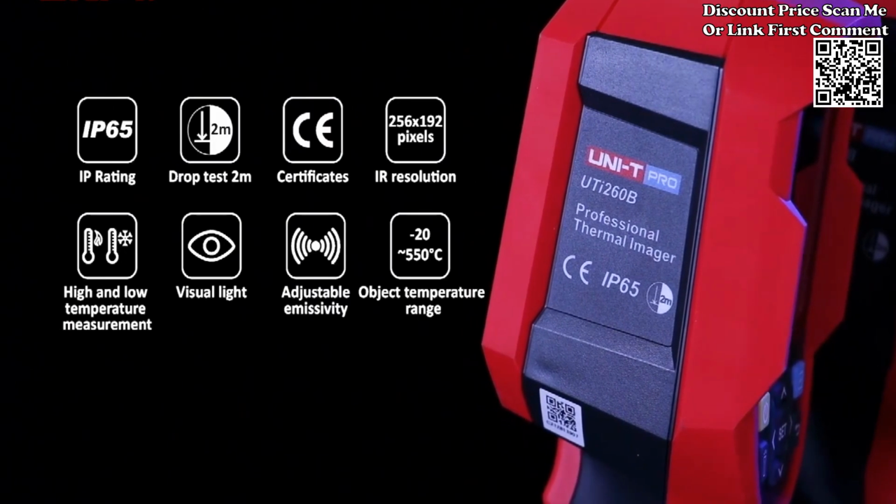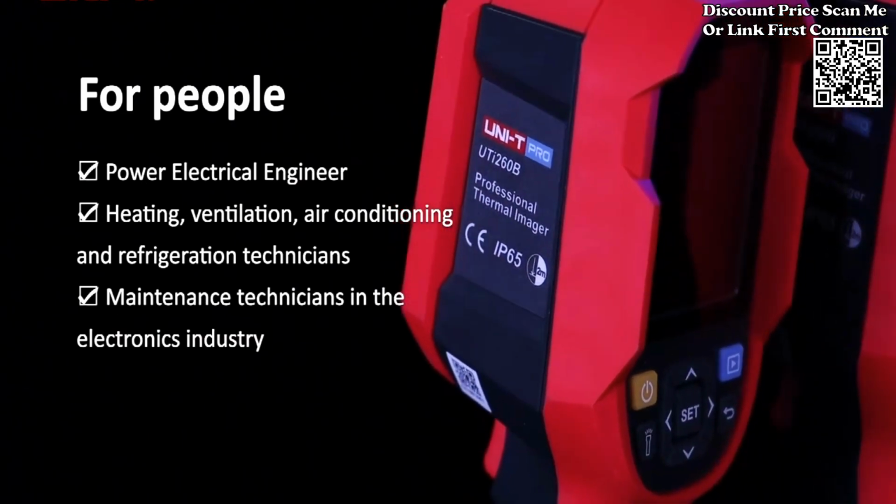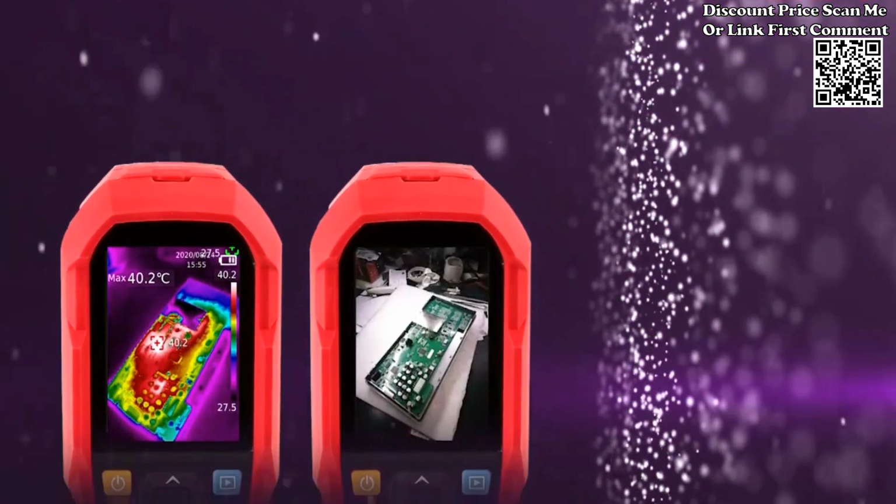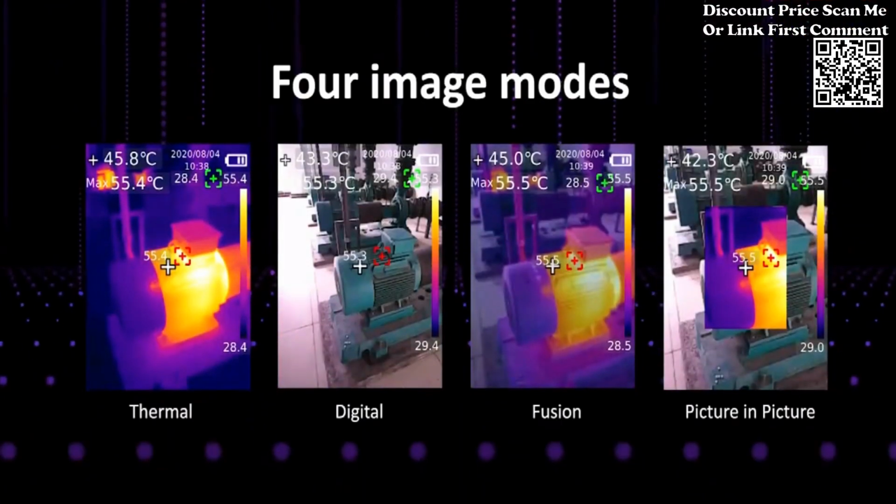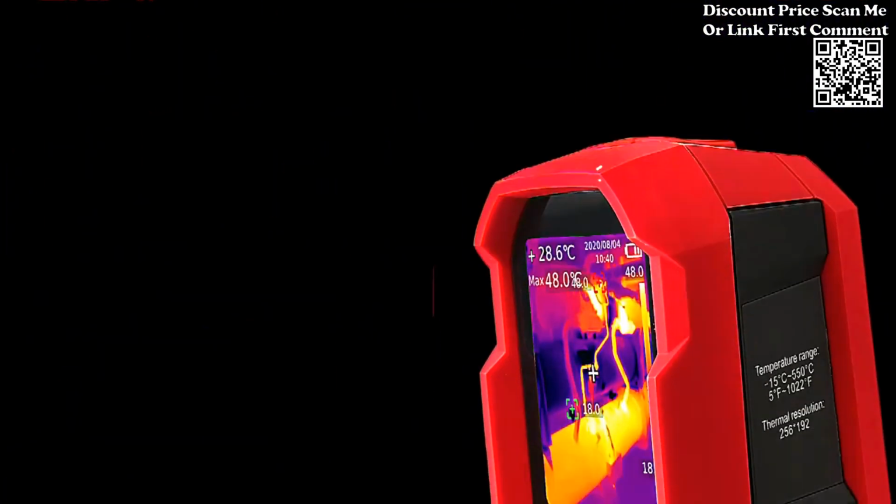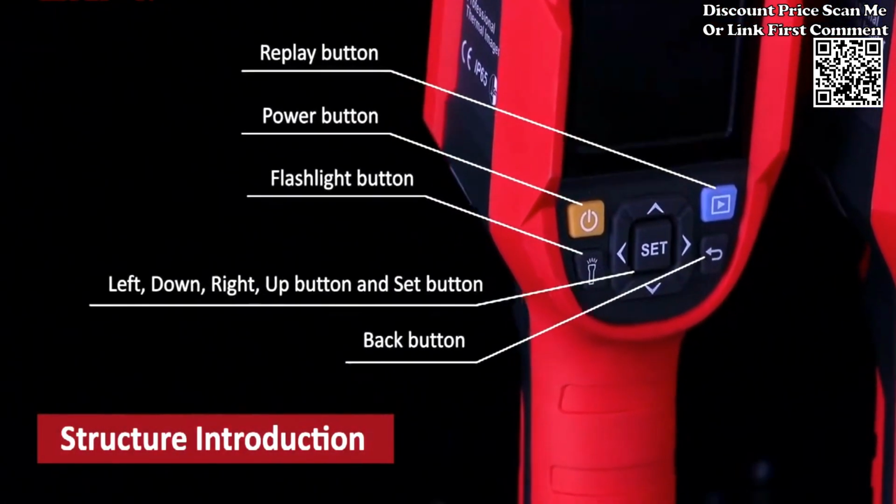49,152 pixels, which make abnormal temperature points easier to find. The built-in high-brightness illuminator adopts a new generation of sensor modules to ensure excellent infrared resolution and rich color palette modes, which can meet the requirements of multiple imaging shooting modes. Take pictures and store them to an SD card. PC software can be used for image analysis and processing to generate reports, and is equipped with a real-time screen projection function, with IP65 protection level, 2 meters drop resistance, and durable.